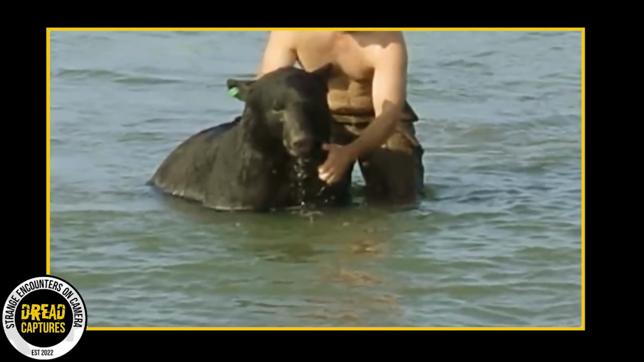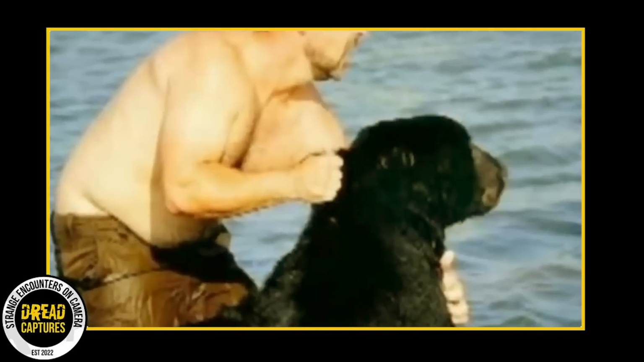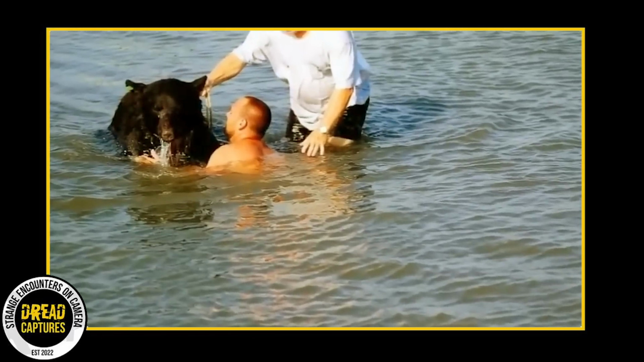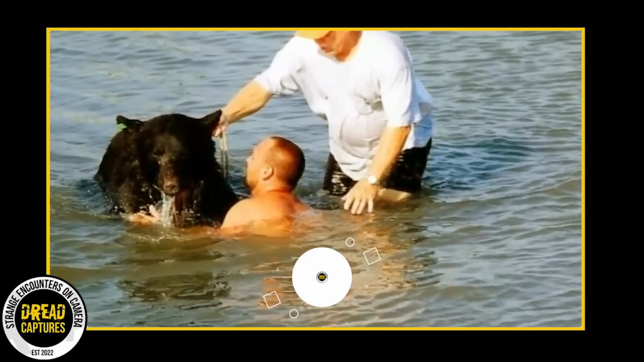More importantly, it highlighted the selfless heroism of individuals like Adam, who, when faced with a split-second decision, chose to act for the greater good. His bravery not only saved the bear, but also served as a testament to the lengths humans can go to preserve the lives of other creatures, emphasizing the intrinsic bond that links all living beings.